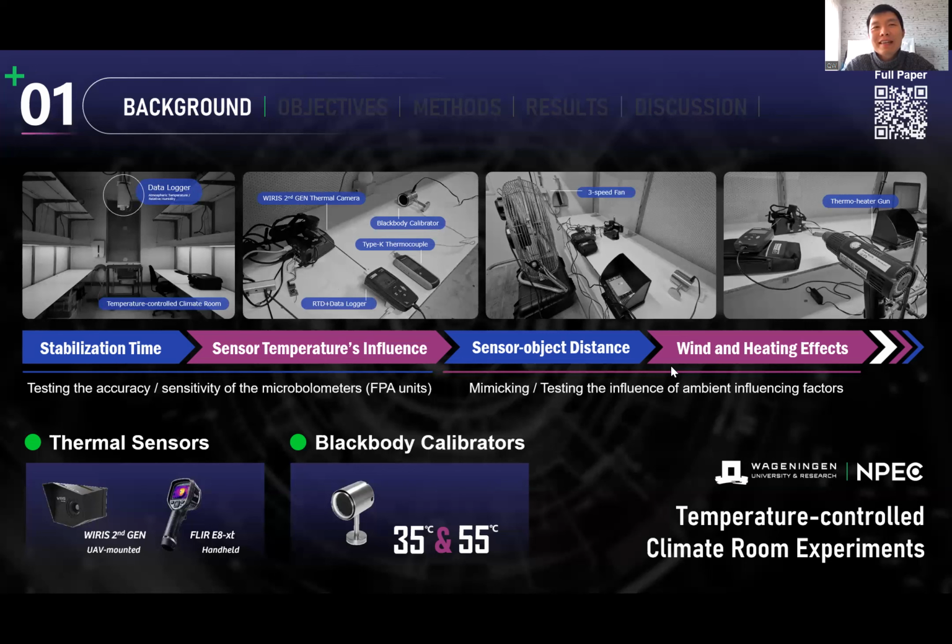So basically, we have tested one UAV-based thermal camera, which is named WIRIS second generation, and one handheld thermal camera from FLIR. Since we are in an indoor temperature-controlled environment, it's easier to quantify all the factors. For both sensors, we have used a black body calibrator from Germany, and there were two temperatures tested, which are 35 and 55 degrees.